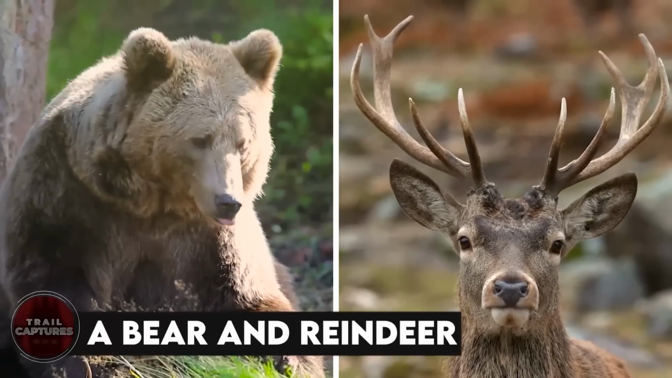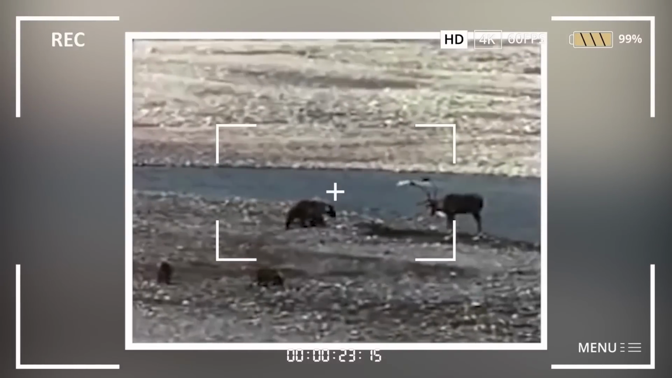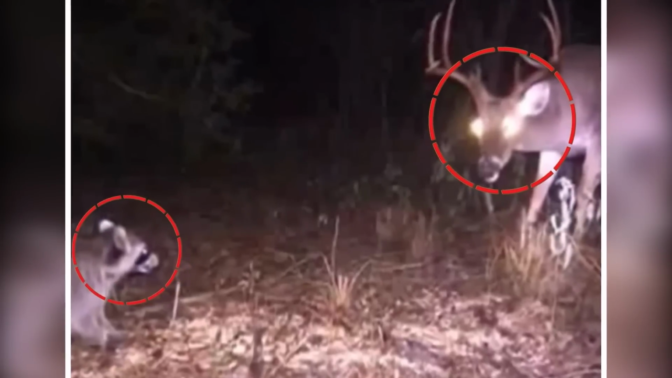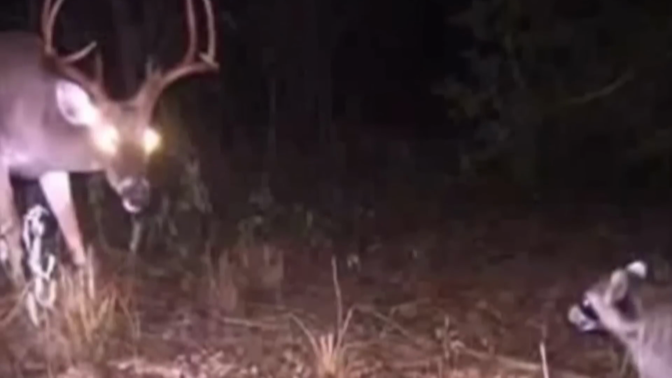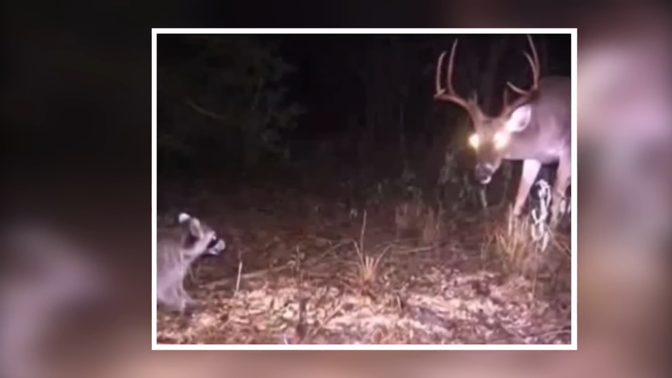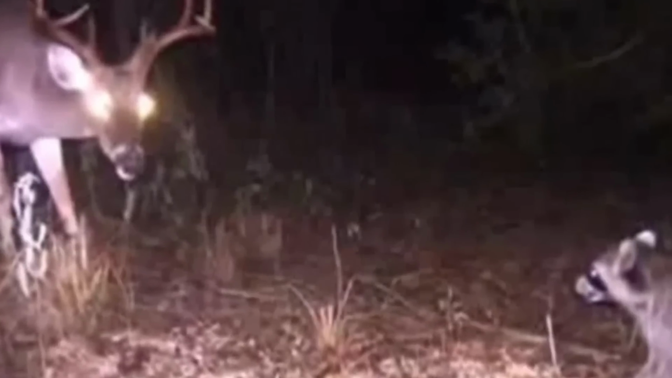A bear and reindeer. Our camera has captured an intense moment between a bear and a reindeer. Both stand face to face, entangled in confrontation. Just look at these shining eyes of deer. He refuses to be afraid of a predator. While the confidence of deer triggers the predatory instincts of the bear, it's a struggle for survival. You're lucky to witness the beauty and escalation.